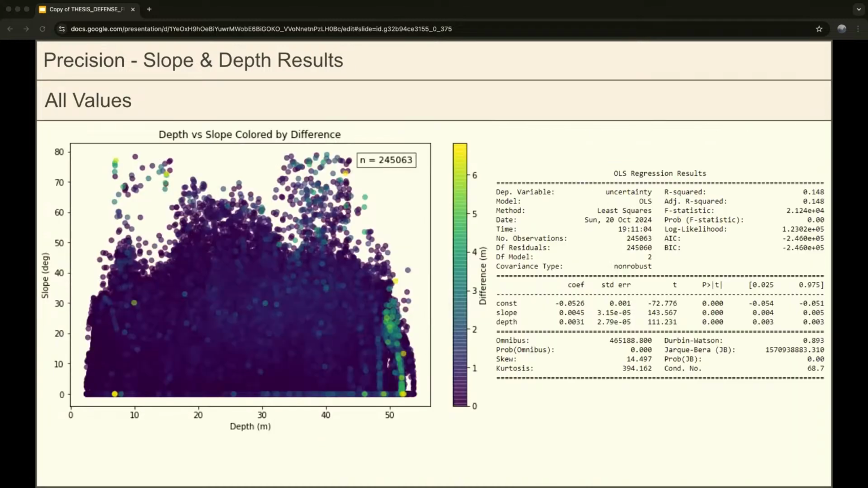And mostly I was just curious to see if an increase in depth and slope had any effect on the difference value observed between those two maps. So on the x-axis we have depth increasing from about 0 to just over 50 meters, and on the y-axis we have slope angle increasing from about 0 to 80 degrees. And the points are all colored by the differences observed. So these darker points are low differences and these lighter points are higher differences.